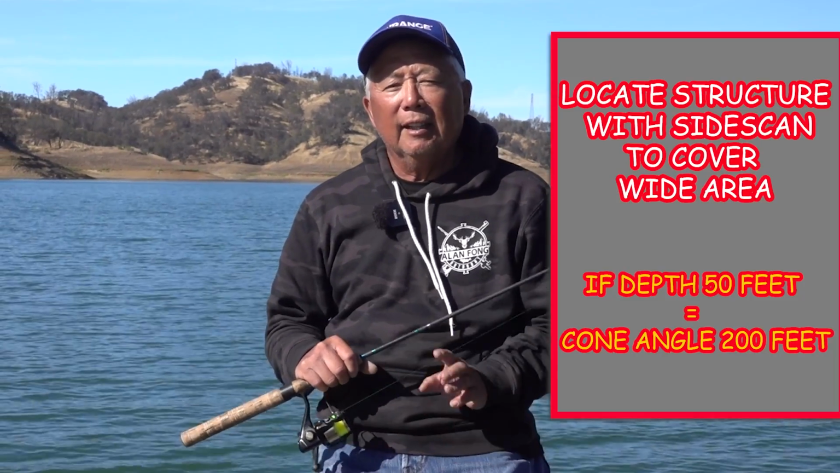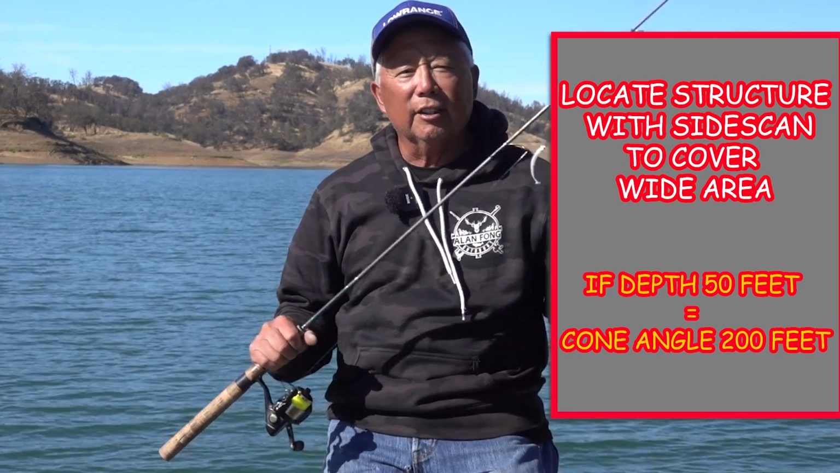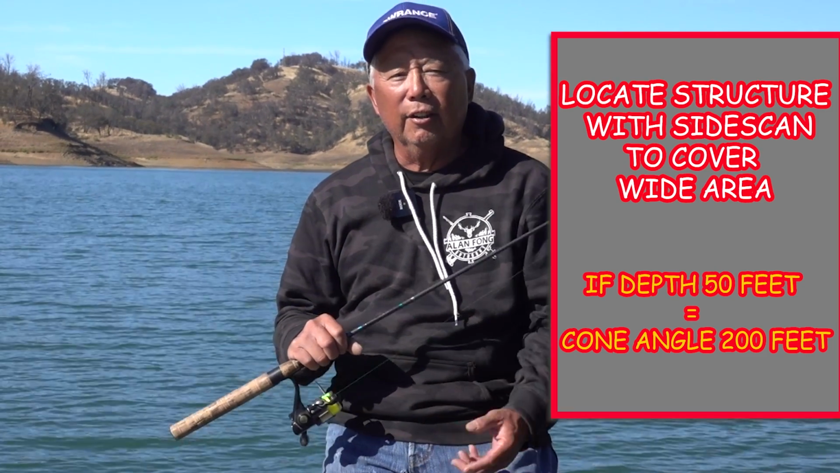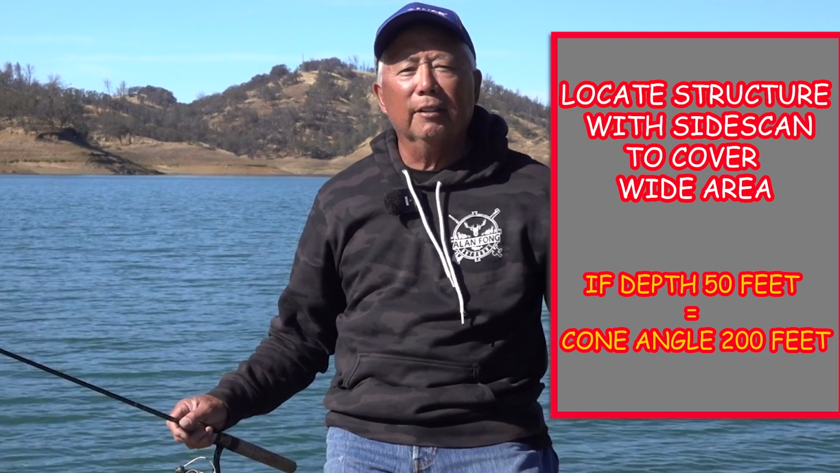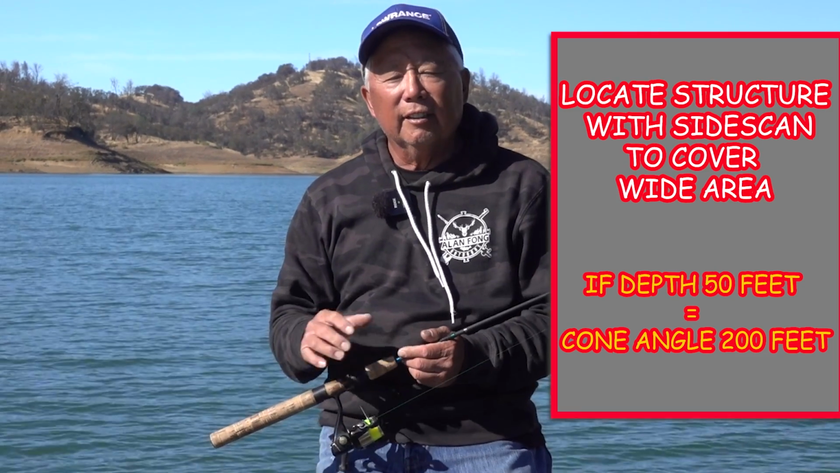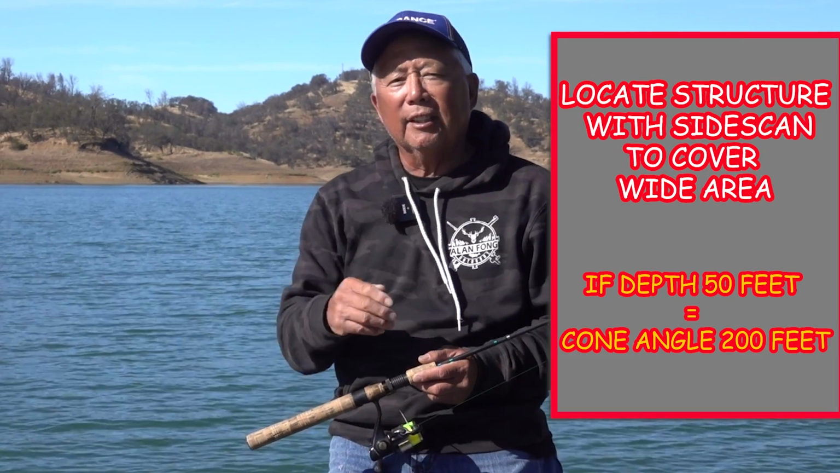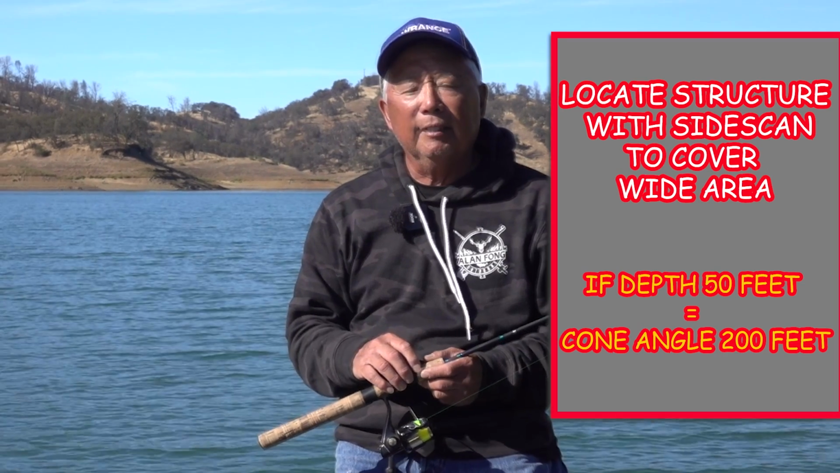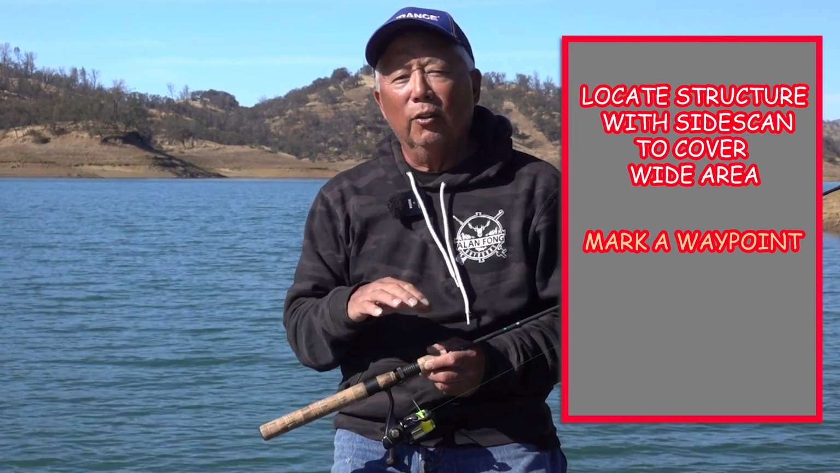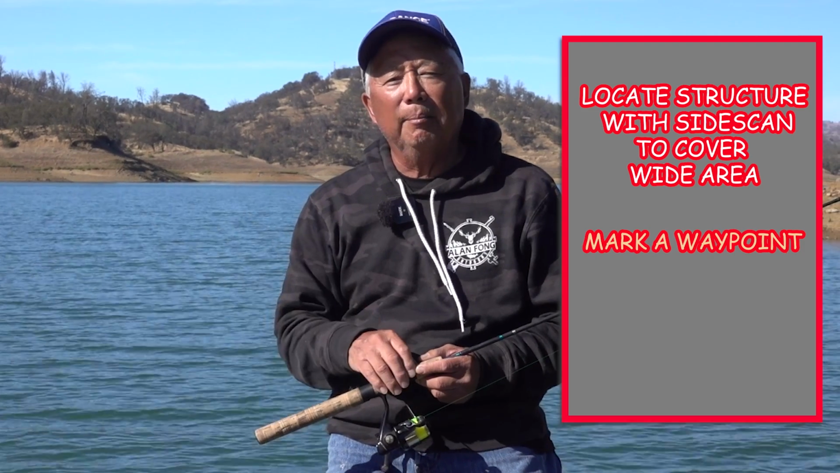So I use my side scanning because it looks at such a wide area. If I'm in 30 to 50 feet of water, I'm probably looking 200 feet around the boat. The technology now is I can see a tree clear as day. I can see the roots, I can see the branches sticking out, and you can actually see the crappie. So I locate it, I'll graph an area, and then I'll mark it as a waypoint,